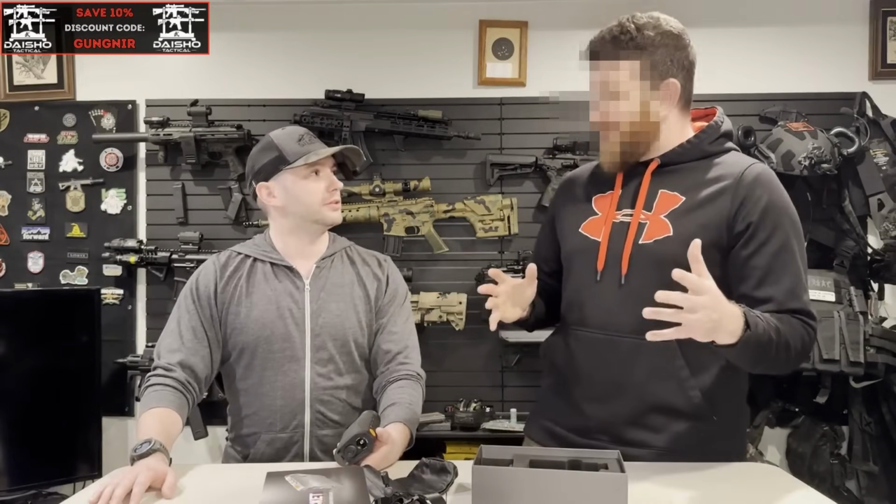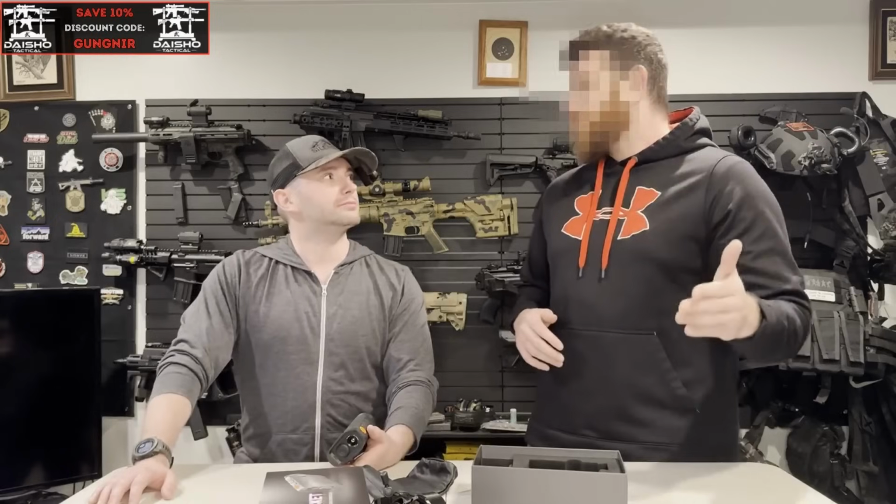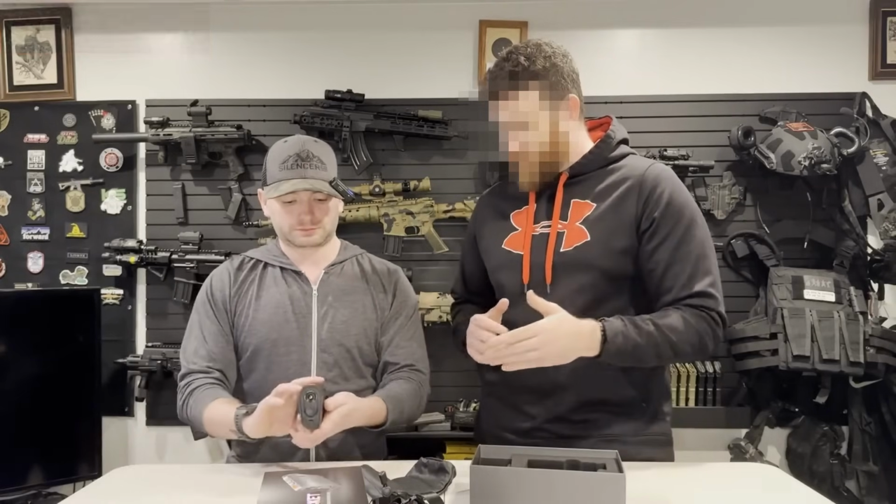And this is the thing. Anytime you're hunting under nods, the rule is still the same. Some of the newer high-end thermals are phenomenal, of course. Right? If you've got the cash to throw out, it's definitely worth doing. But the rule's still the same. You find it with thermal, you shoot it under nods. Yes. And that is exactly what this thermal does well. It lets you find it. It lets you detect the heat signatures.